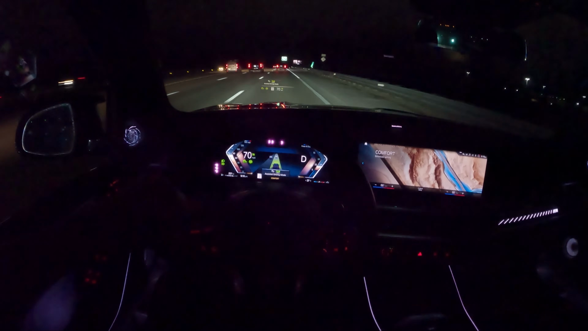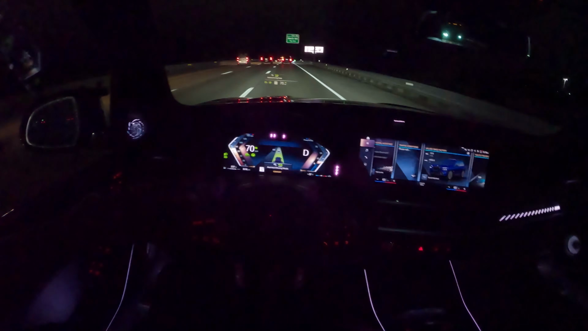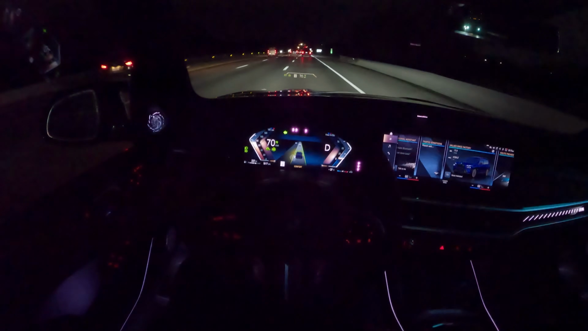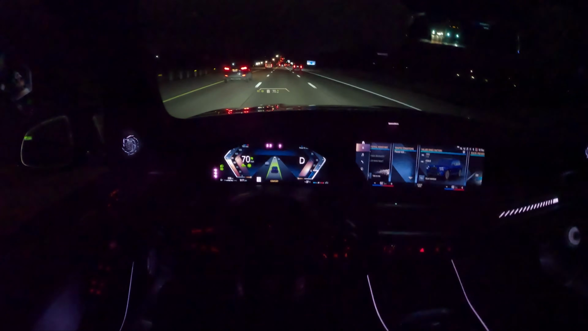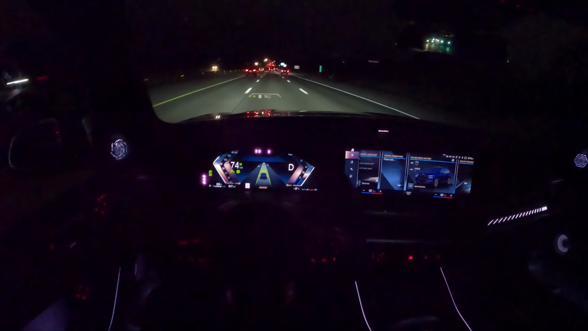Alright, so assisted driving mode. Car is pretty much steering itself right now on the highway. Let's make sure no one's around us. And let's do a lane change real quick. Look at how fast that happens. That's the car doing all that. That seems pretty aggressive to me.